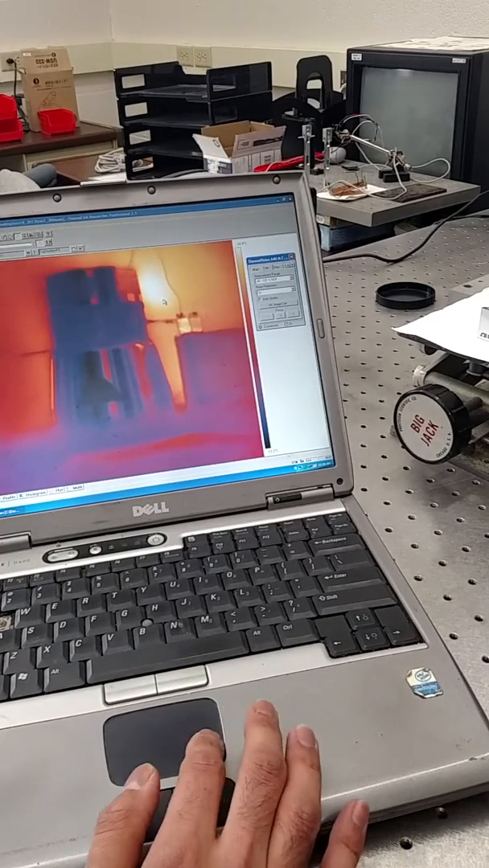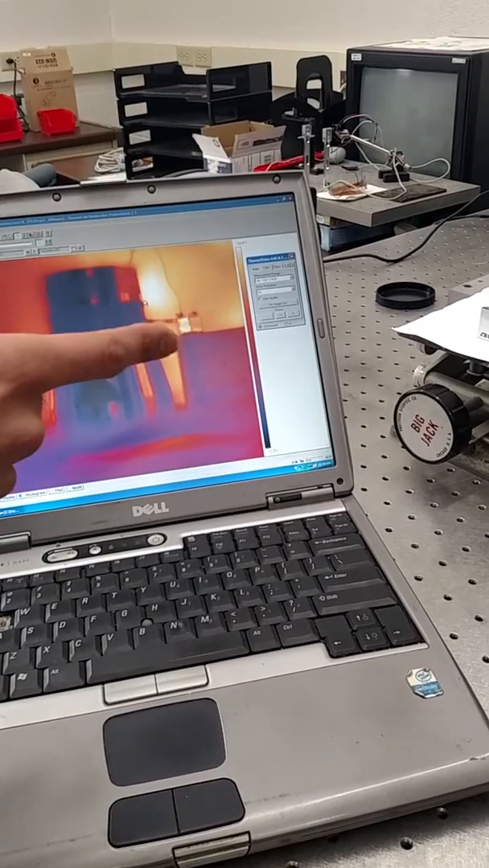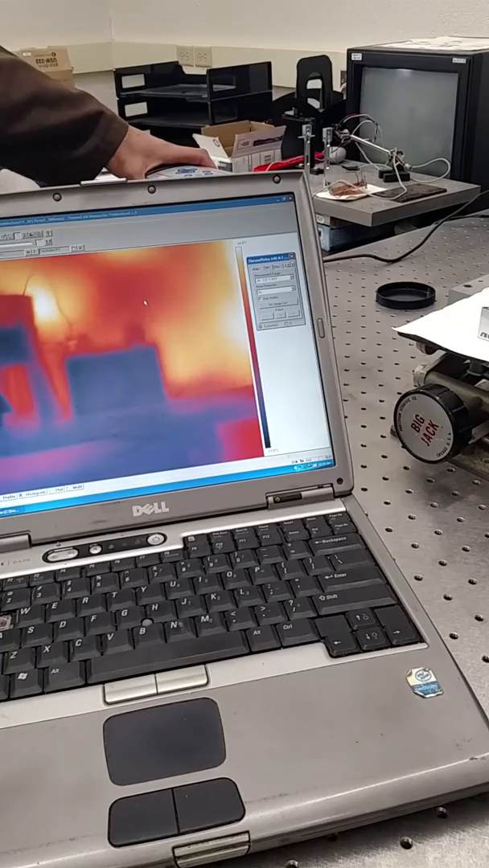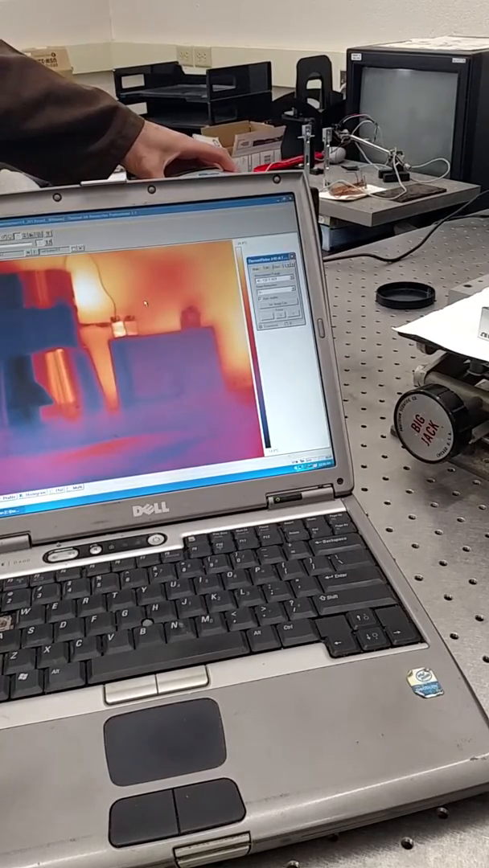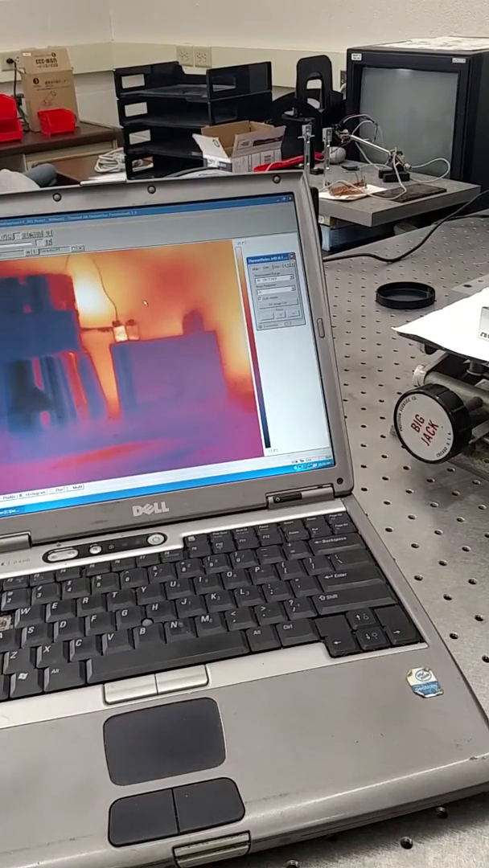So right now, I'll show you how you should make the temperature measurements. Let's say this is the distance we want. Tell me if it's getting better, worse, better. It's not a very scientific way, but I think it's the best way to come up with the relative distance. First you have to measure the temperature of the room.